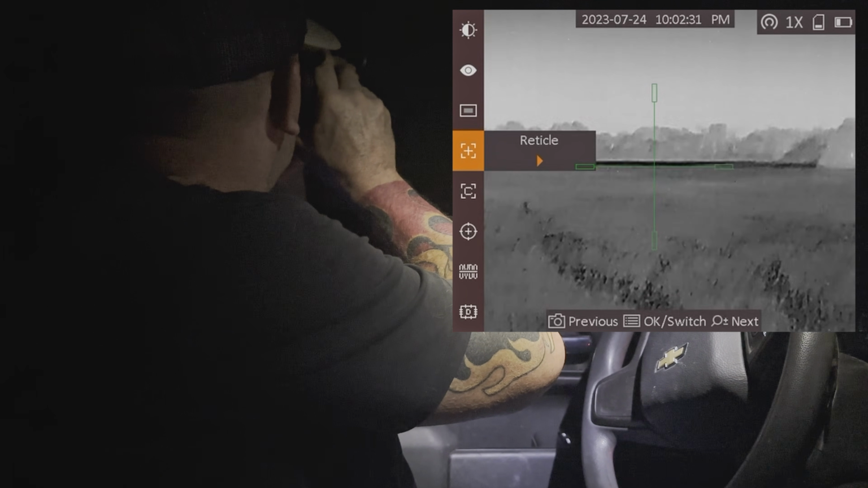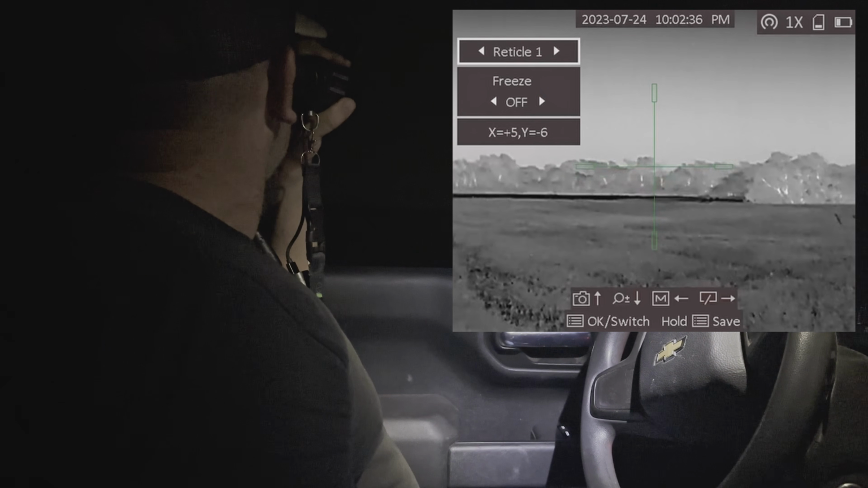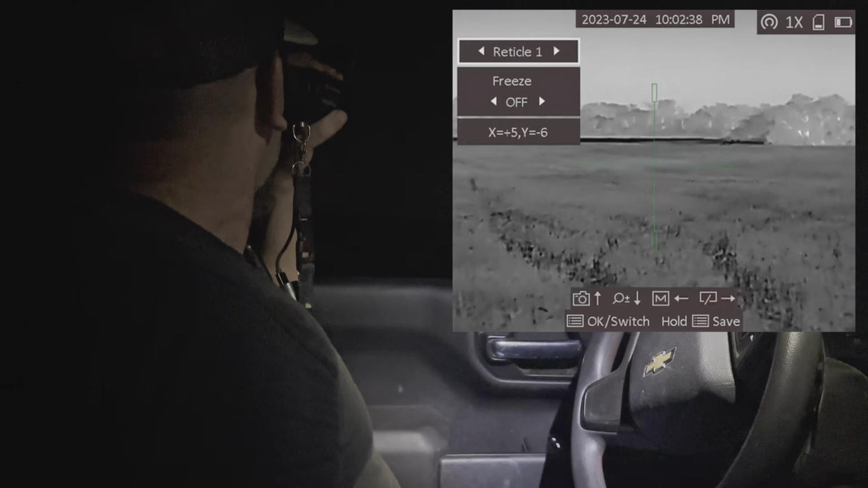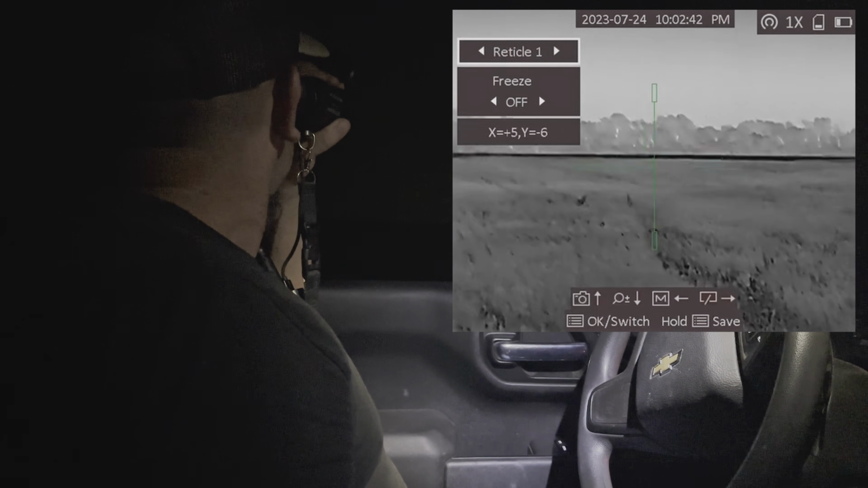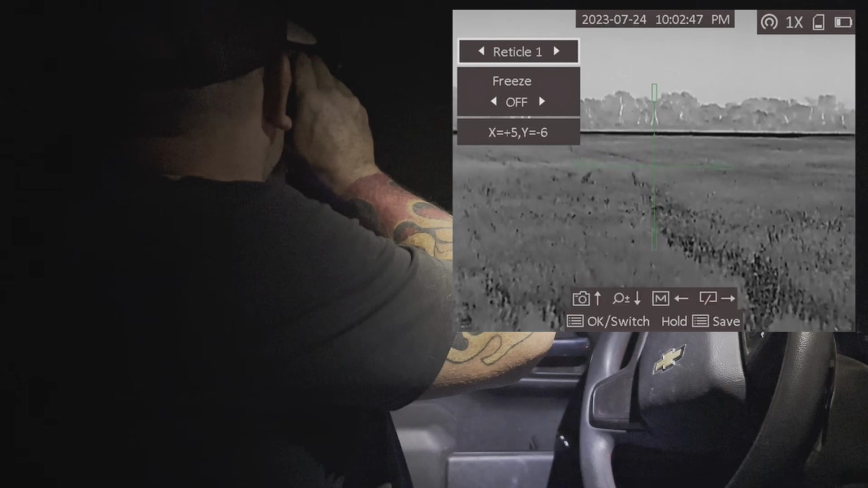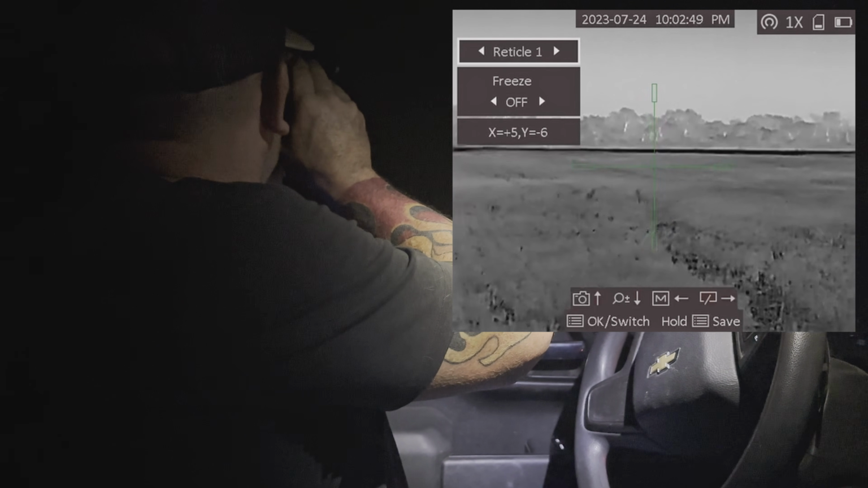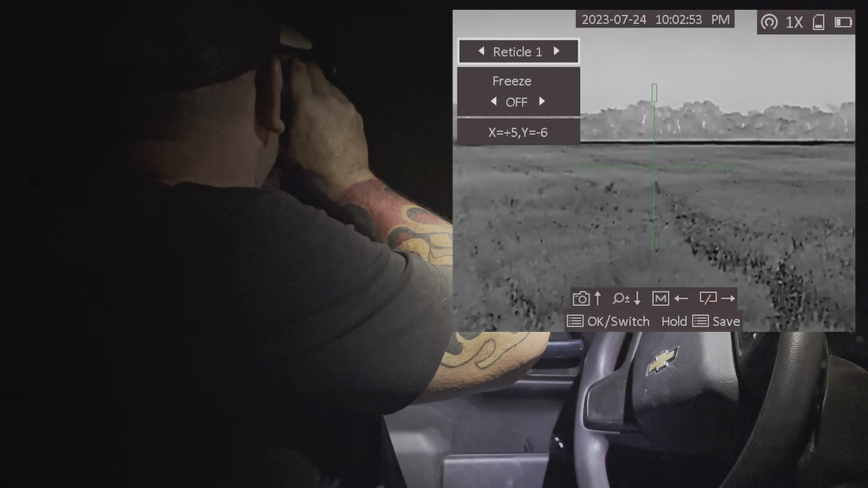So I'm going to go back to reticle mode. Click my button in the center. So this freeze mode that you see on the left-hand side of the screen, that's really cool because if you're going to zero this scope in and you go to shoot it at a target, okay? So right now this one is at +5, -6, okay? So say I shot this thing, boom, boom, and I'm 4 inches to the right and down 4 inches.